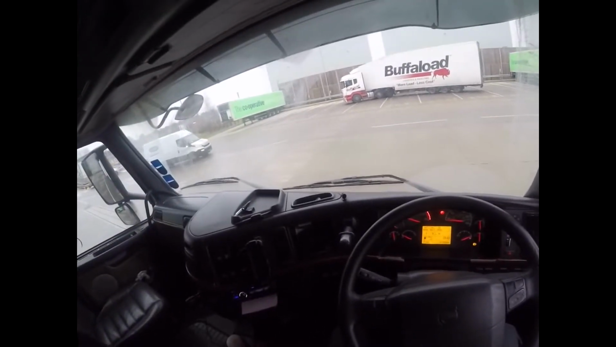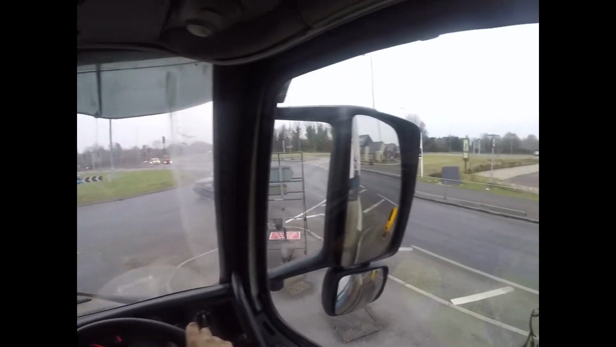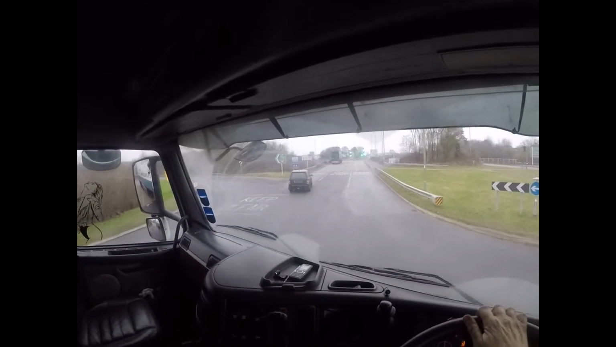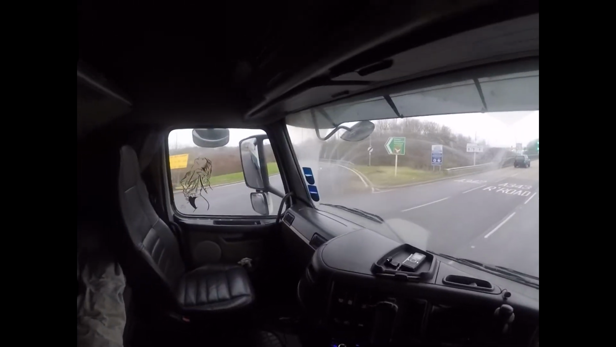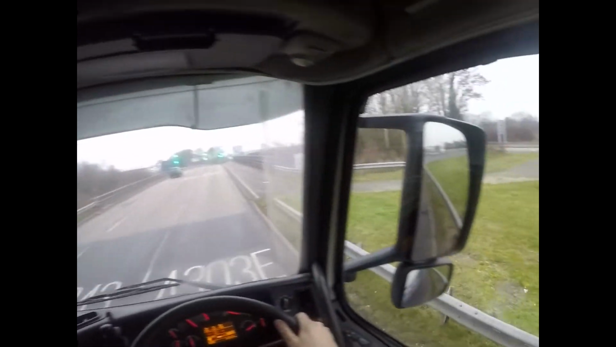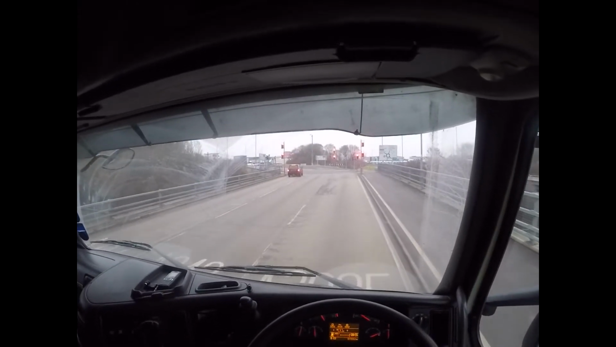It's daytime now. There you go, we can see what the truck looks like in daylight now. We're heading back. Right lane. A303 again. Damn you, lights.